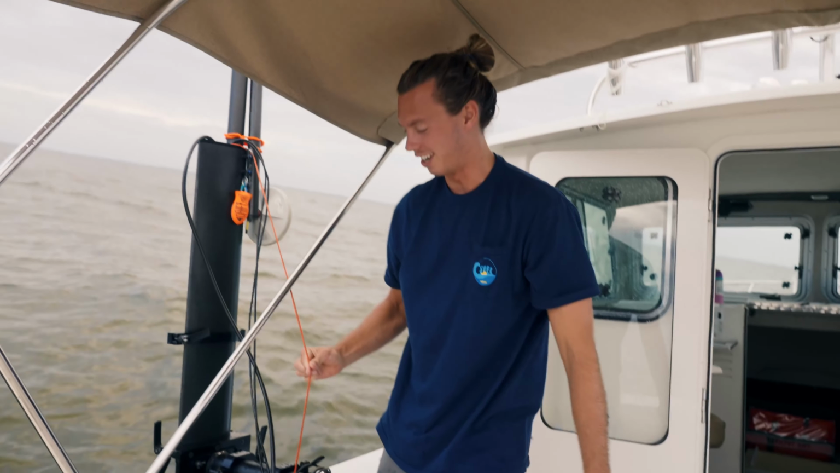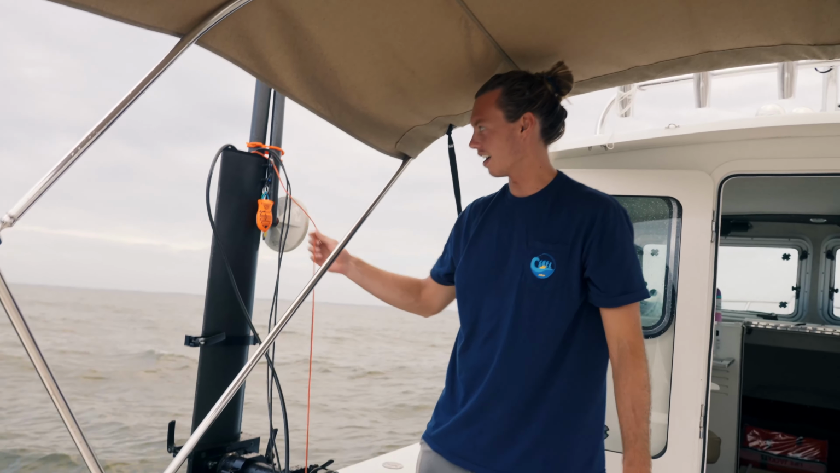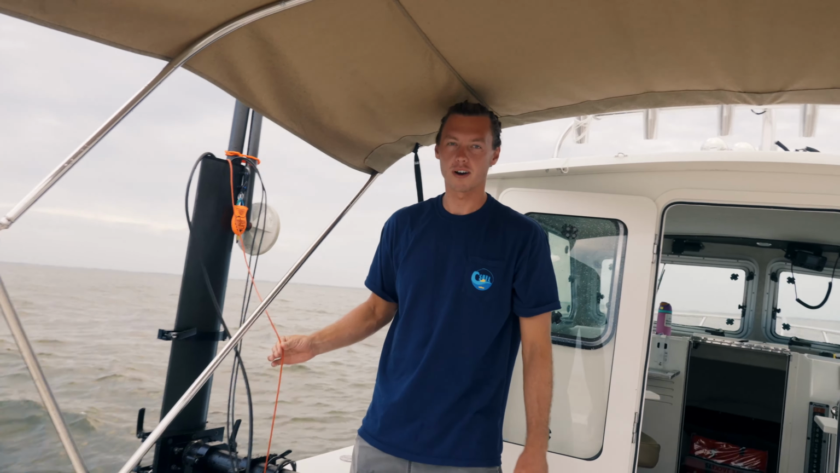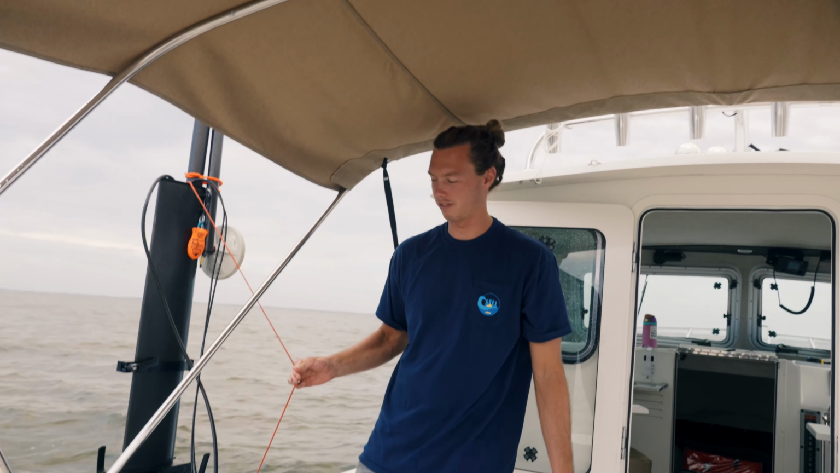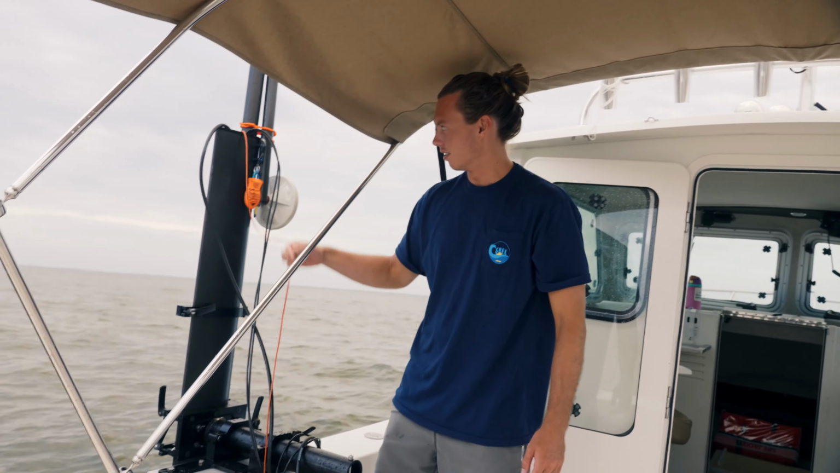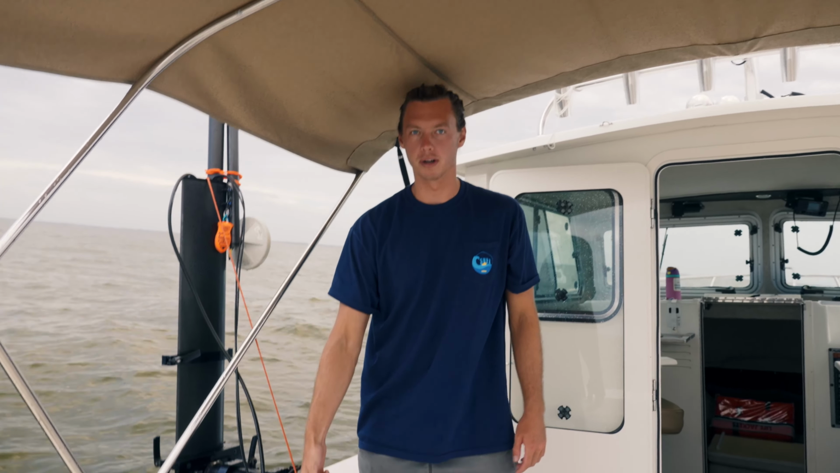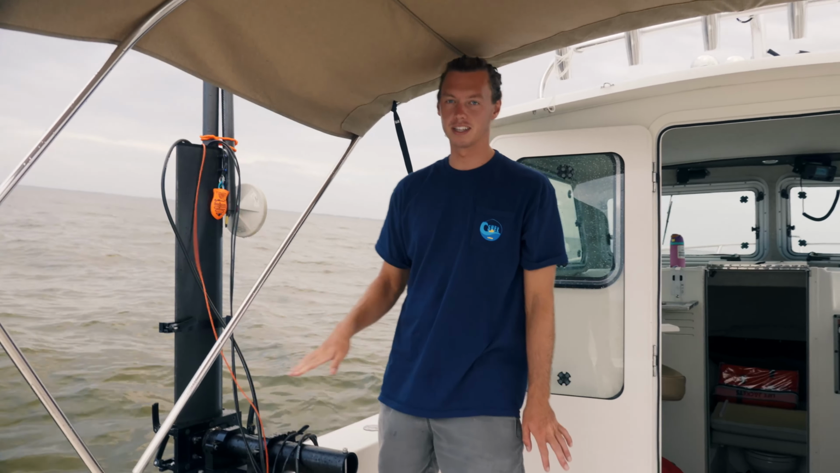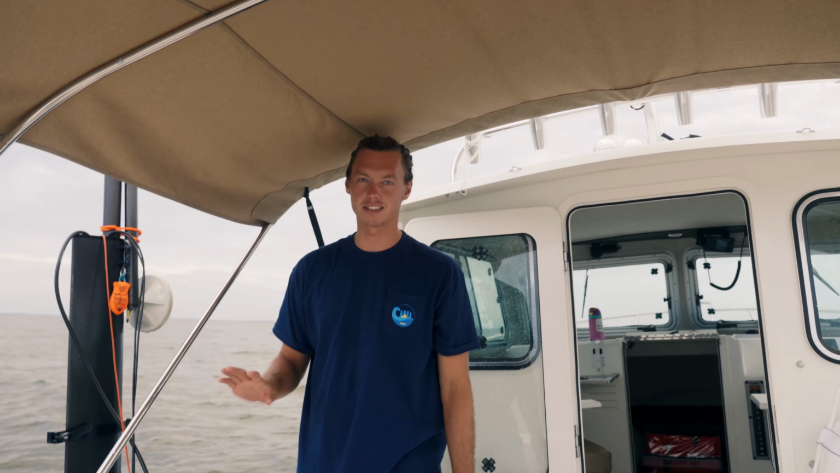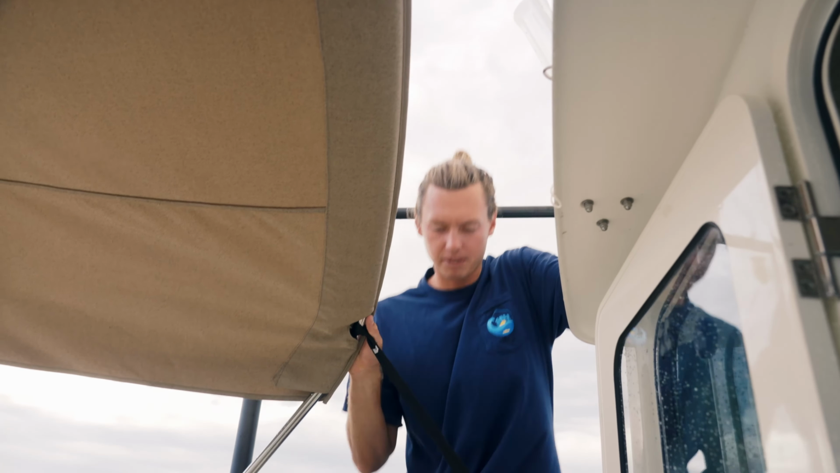So this little orange line is probably the most important thing on this whole pole, and it's tied directly to the sonar, which is the most important part of this whole ordeal here. We tie it and it runs all the way up through the pole, and we clip it off to the boat itself, just so that if something really catastrophic happens, we still somehow have a line on our sonar. All right, we're hooked up.